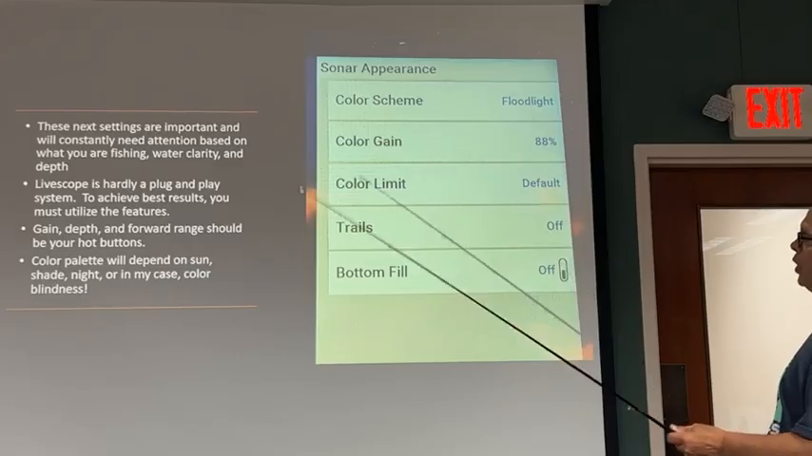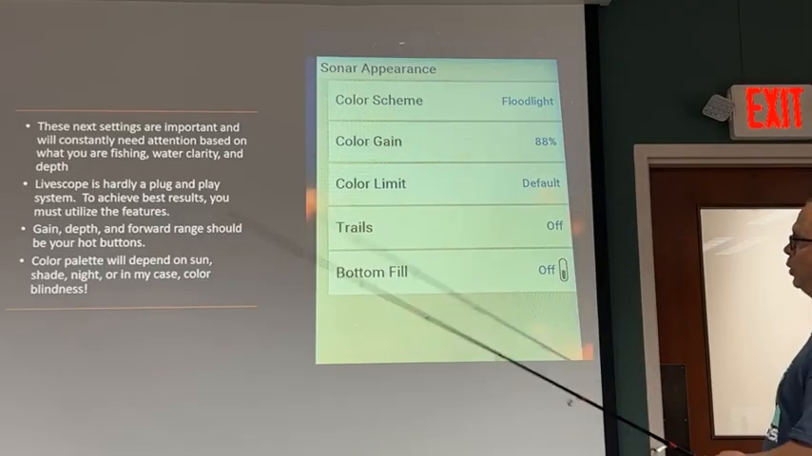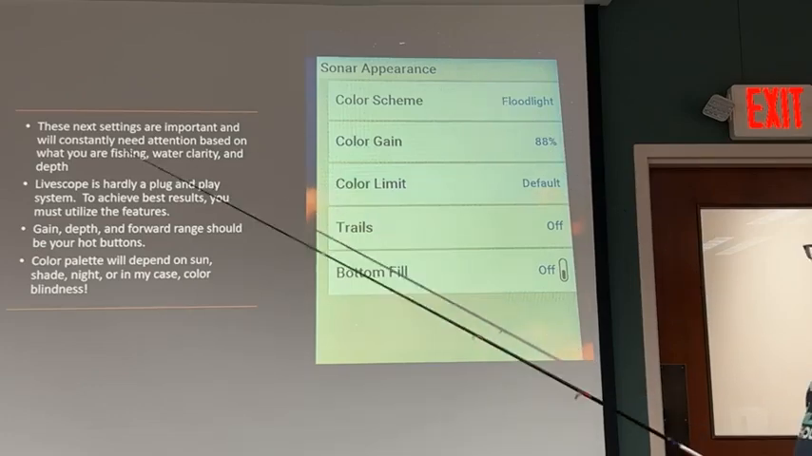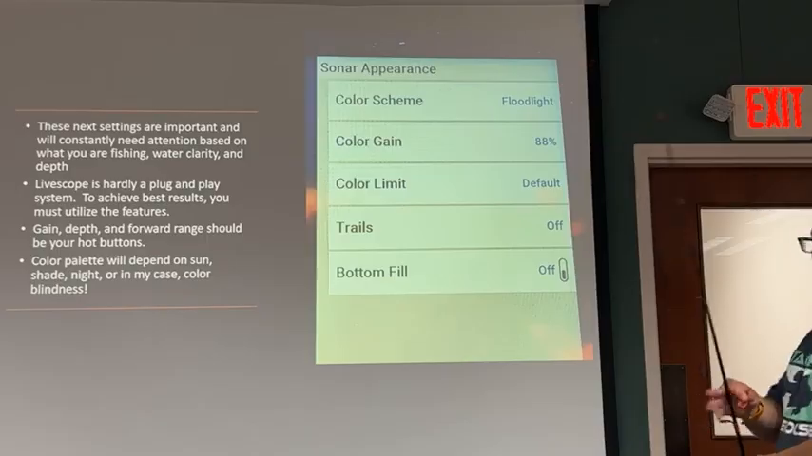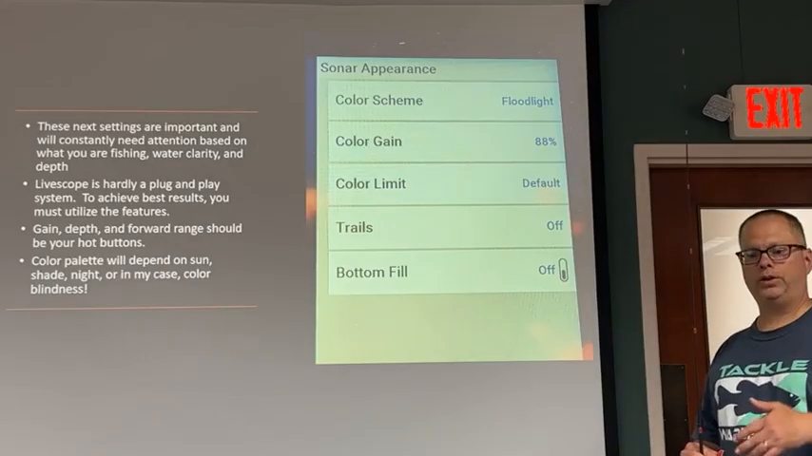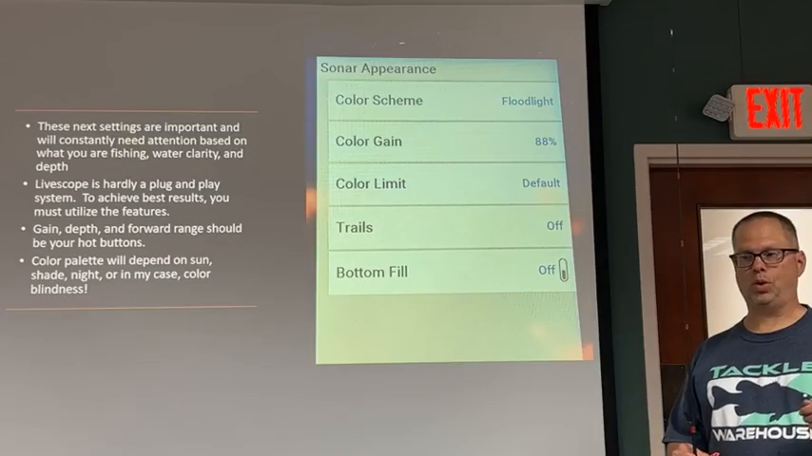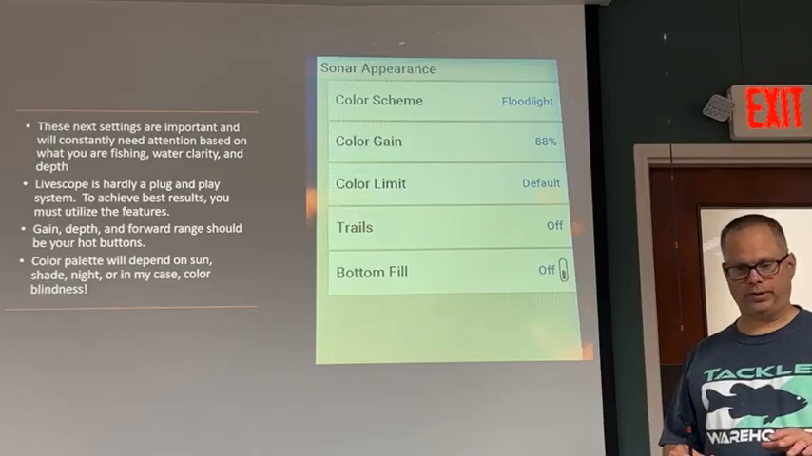These next settings are the most important. Besides the installation, these settings are the most important. Number 1 is your color scheme. Way back in the slide series, the color we were using, John and I, was called floodlight color. What you all want to remember is in the morning, you want to use something kind of drab like amber or orange crawfish, low glare stuff.